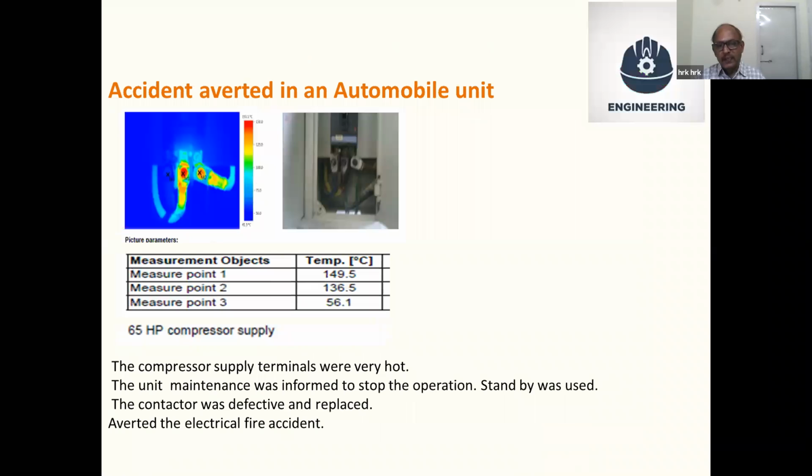Another case: when I was doing thermography of a compressor supply, it was very high, 149, and they immediately stopped the operation and bypassed to another spare compressor line. When they checked, the contactors had totally failed. They changed them immediately. This is a classic example of how we can use thermography to prevent a fire accident or equipment failure.